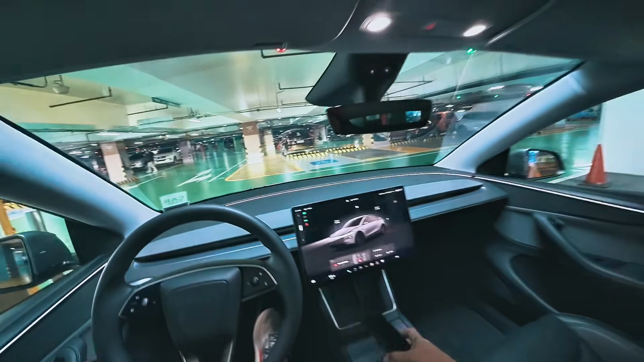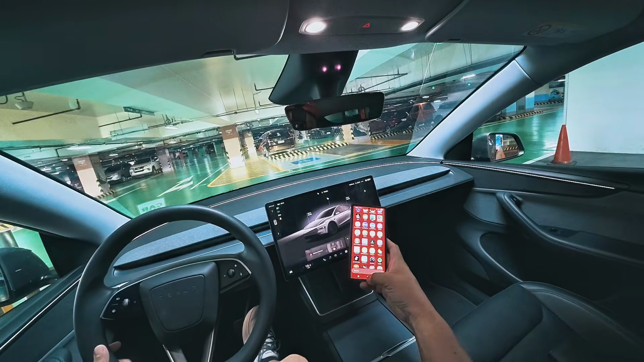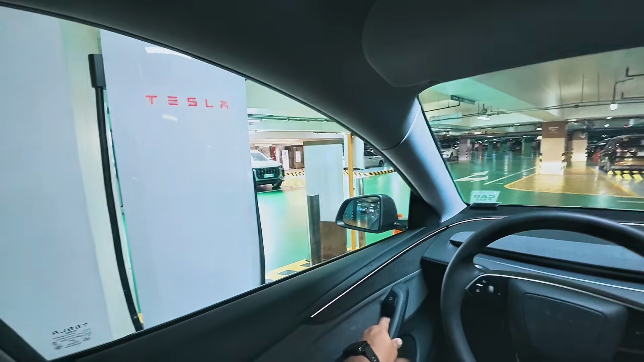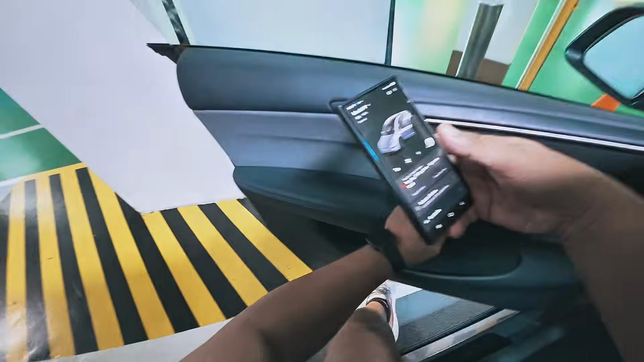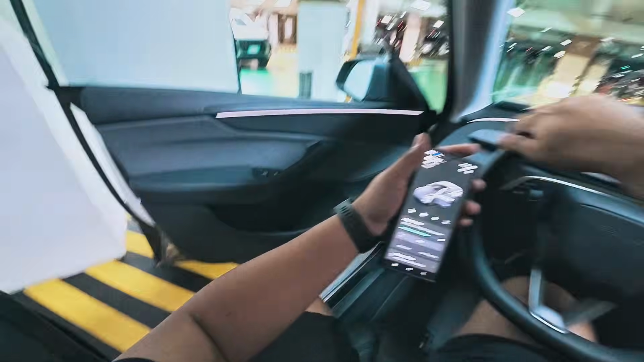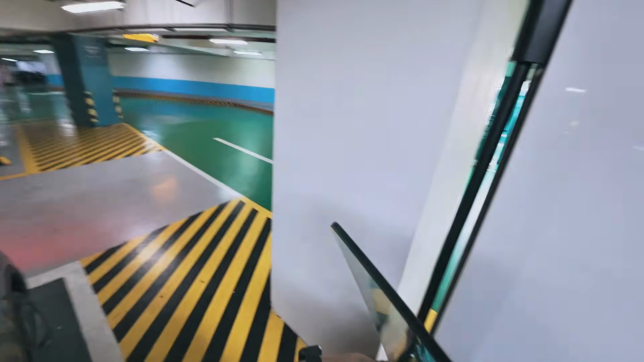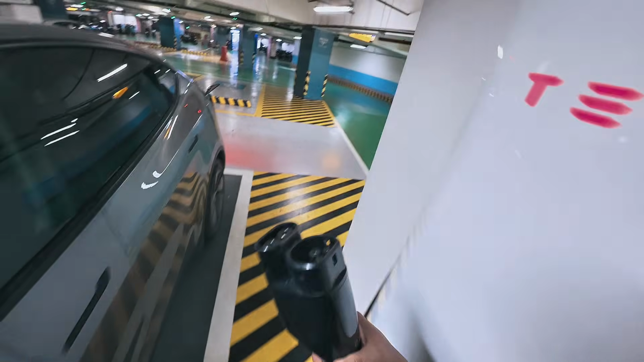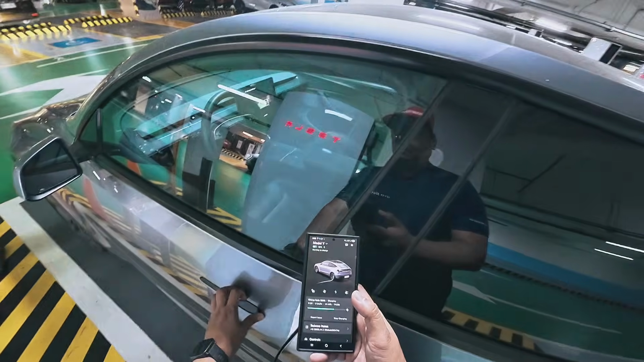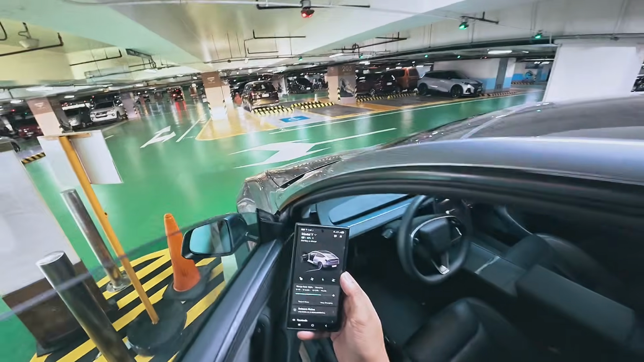So what you do, get your Tesla app ready. When you got the Tesla app, apart from it being the key, you do have your information right there as well. So we shall be opening up. There you go. It's open. Take this. See, it's pretty substantial. Should plug that in. That's easy. Get in. Now, it's starting to charge. It's easy as that.